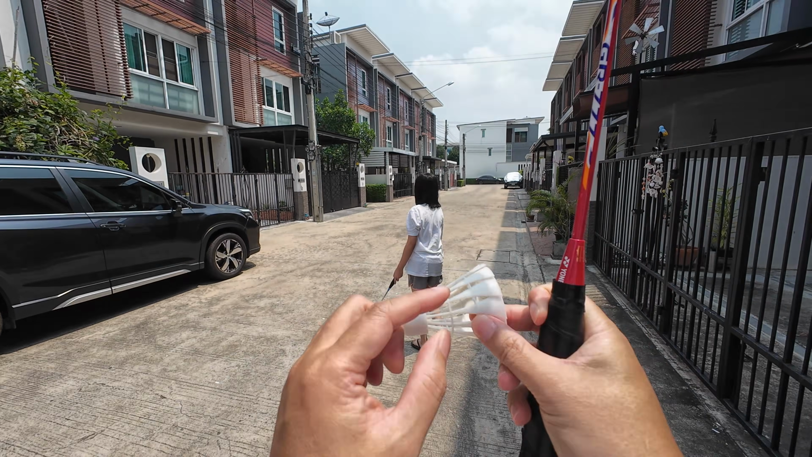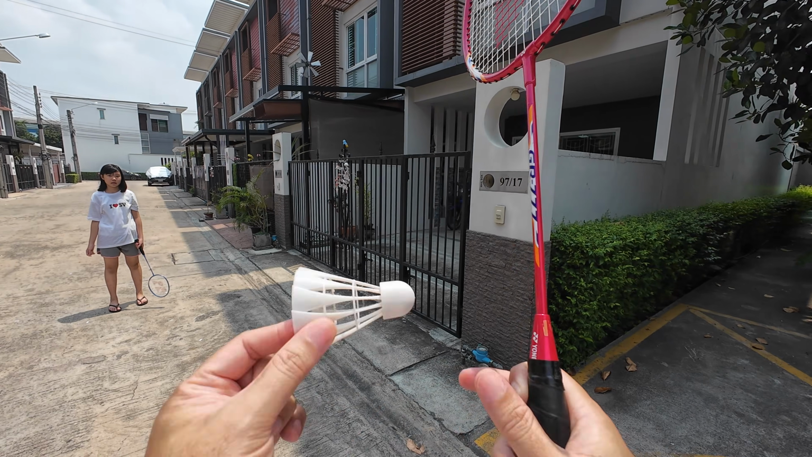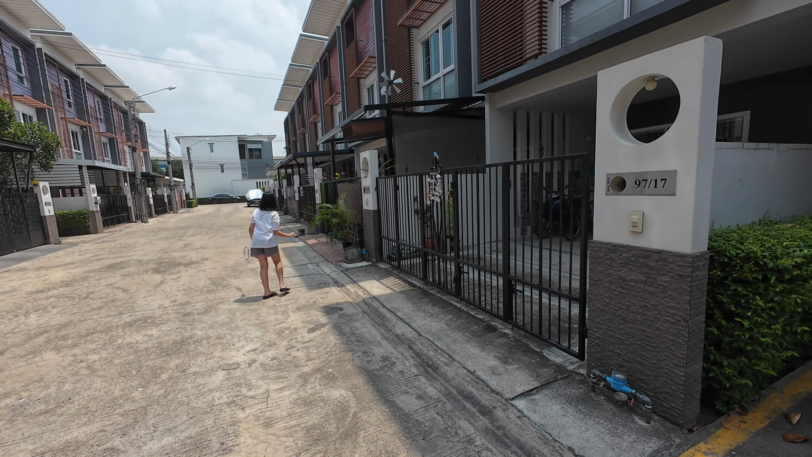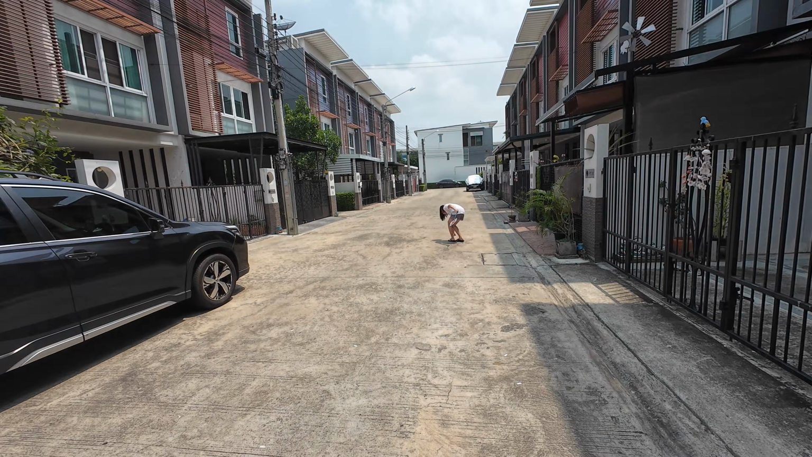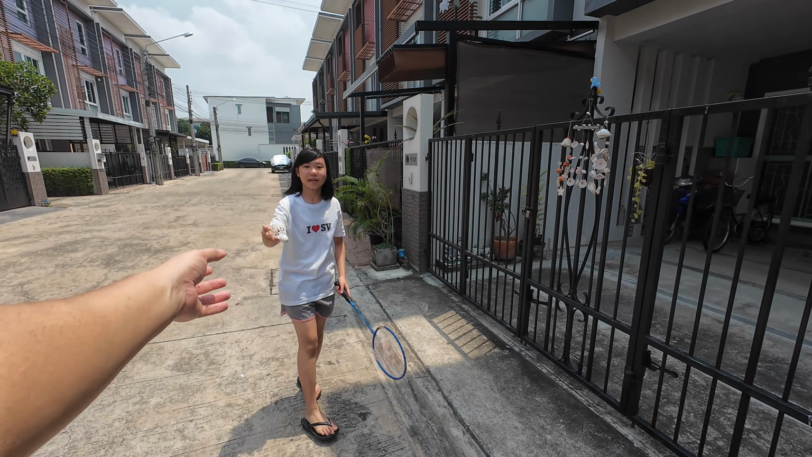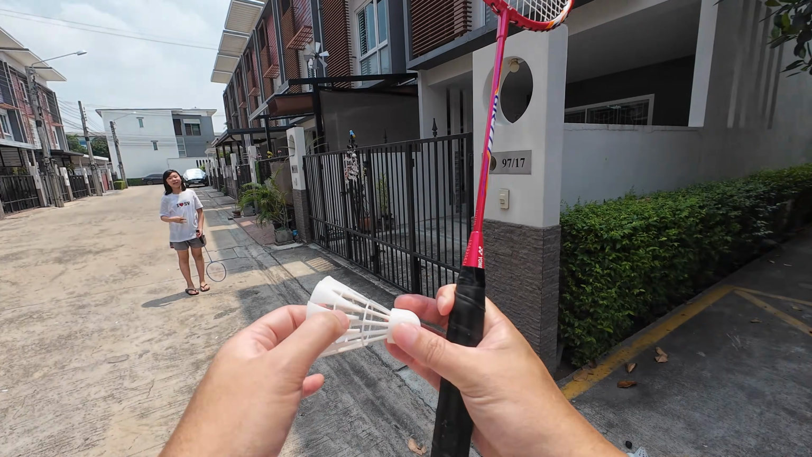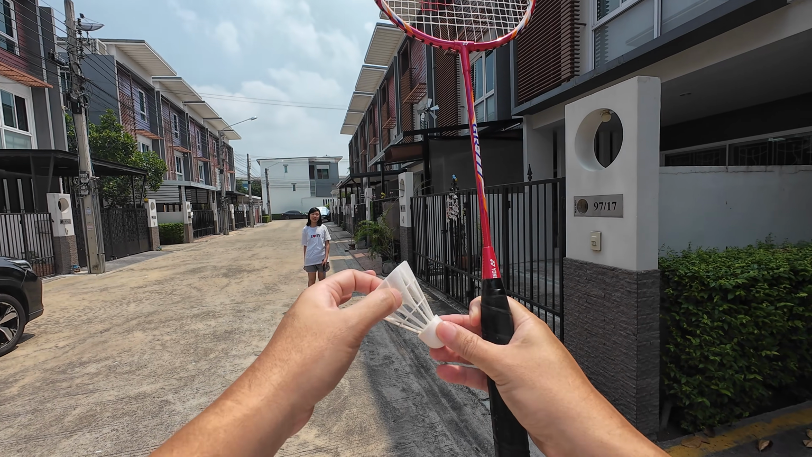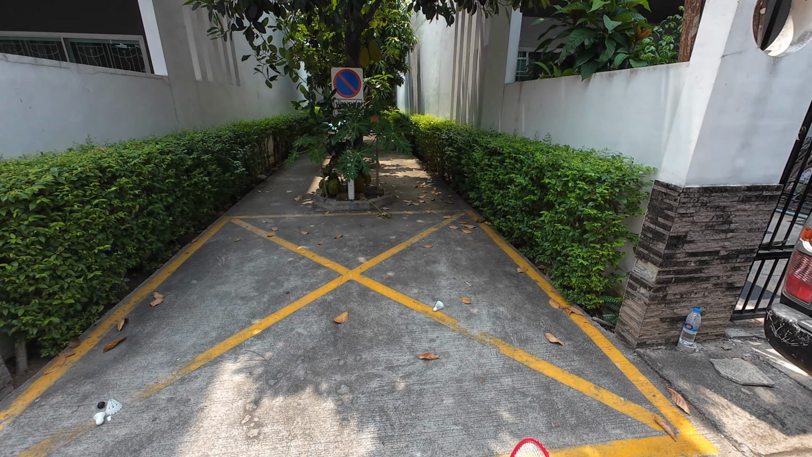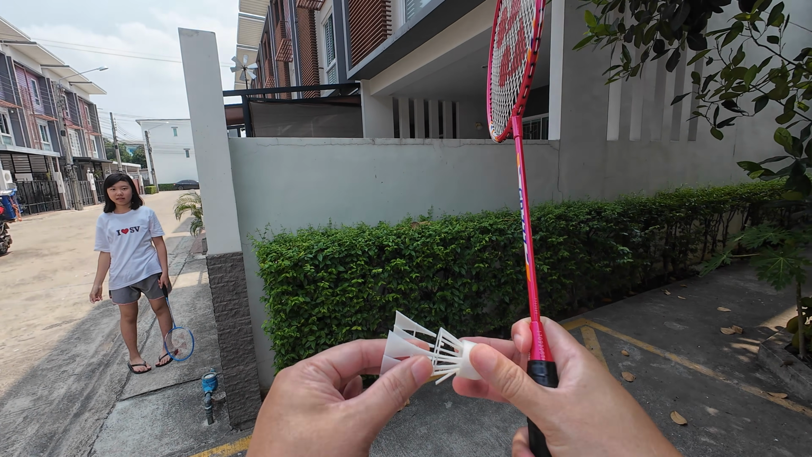This one has 2 stiffener rings and the blade is smaller. I think this one is a 12 feeder. It survived the impact. My kid doesn't know how to play badminton. It starts to break here. It's already starting to break. Maybe you can try one more time. Okay, it separated itself already, so it won't last the impact.